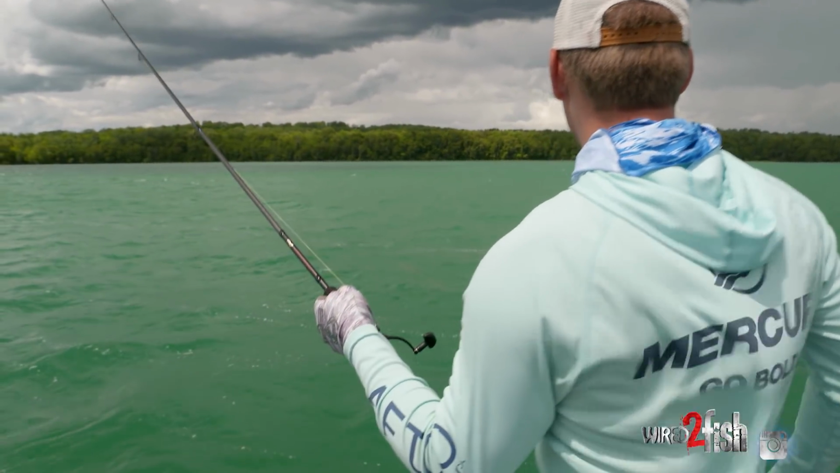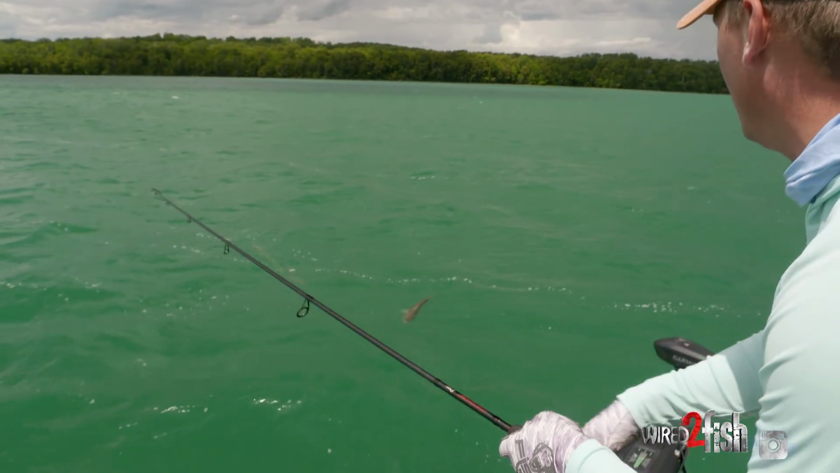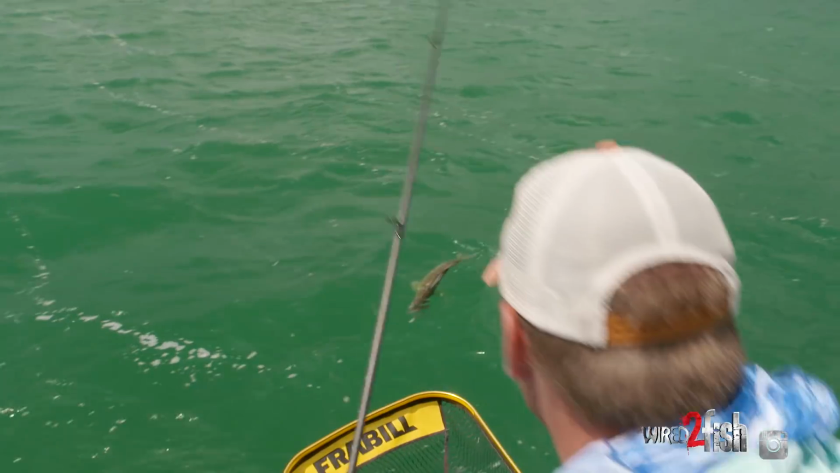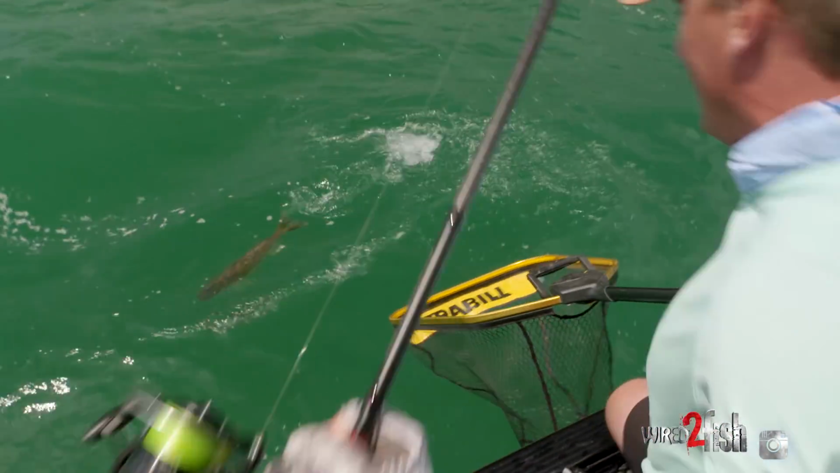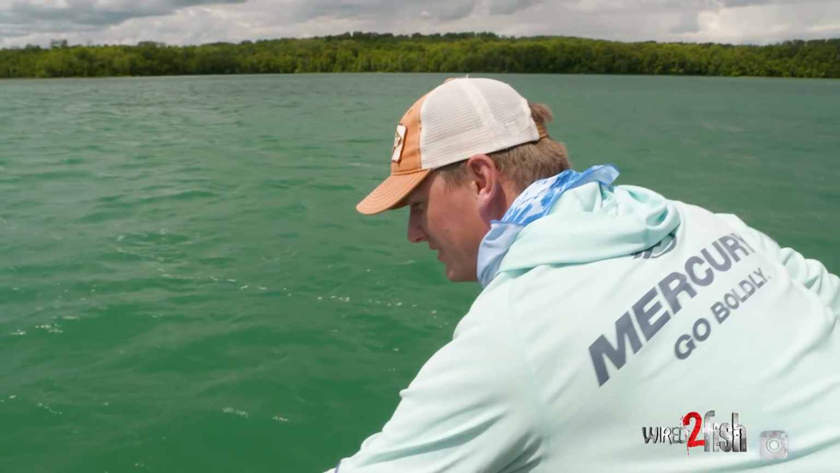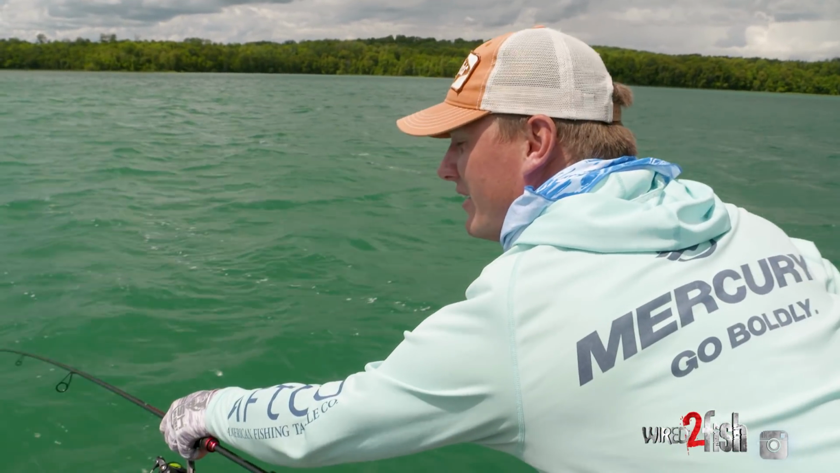Coming up, big walleye. Oh boy, oh my. This is a serious one right here. Holy cow! He's not done. He's not done. This is a very, very nice walleye.